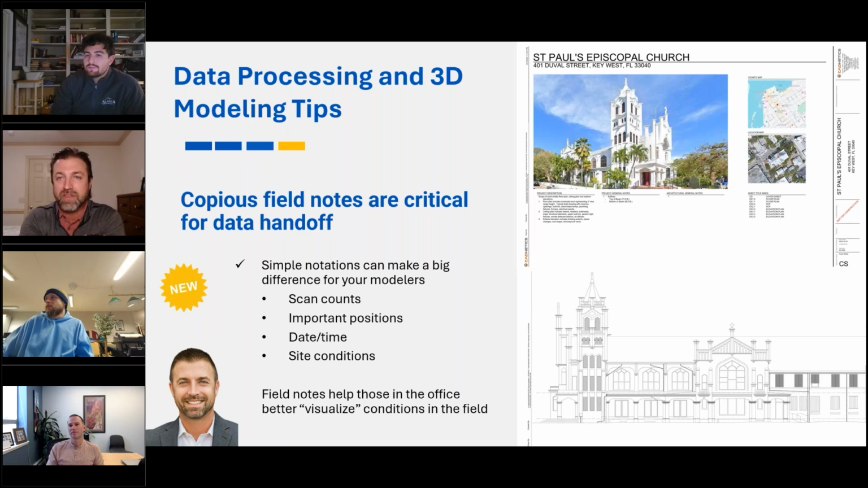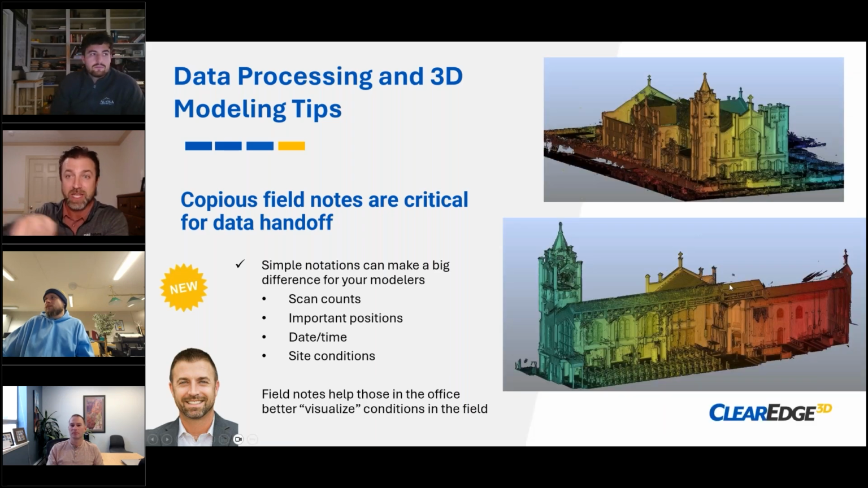Some of the basic things in field notes that I look for are scan counts. Similar to Greg saying, let's make sure that you don't leave anything on site. The checklists, love that, do that too. But write down how many scans were in each cluster, or how many scans you did in this room, or I had to break here and come back, but these are the scan names that you're going to see in each one of those locations.